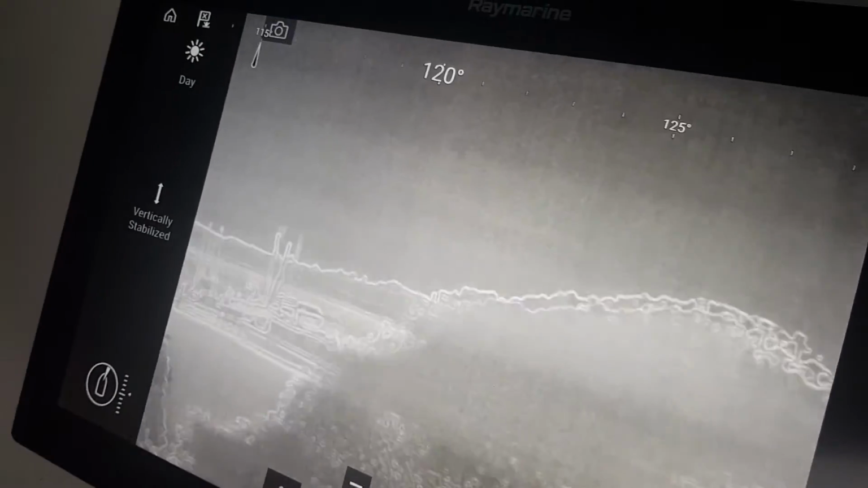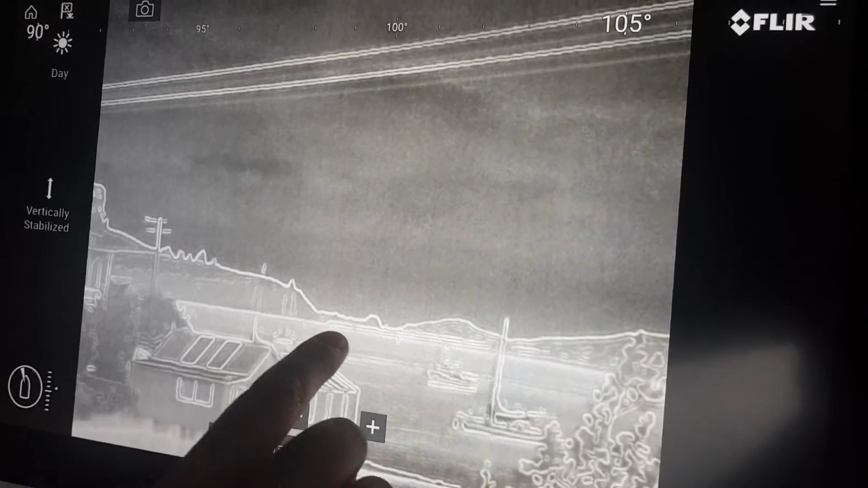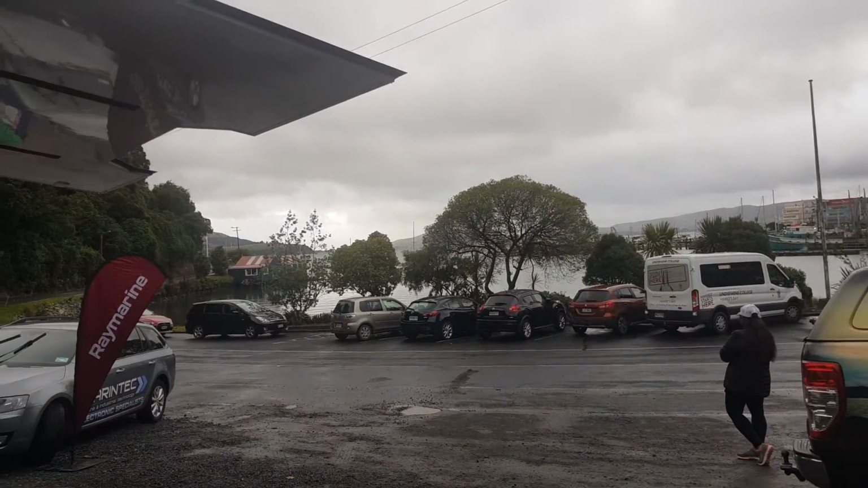Here we go. Yep, so just as we... And what I like is the horizon. It shows up nice and clear. Yep, so you can pretty definitively mark that horizon mass in relation to it.